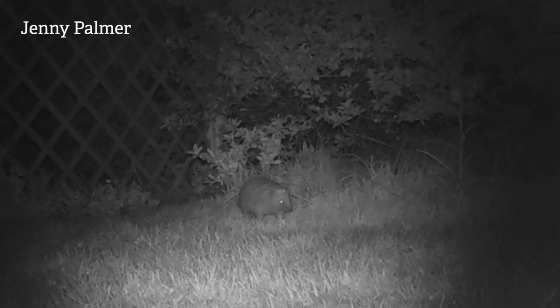Now, one animal that I'm yet to see in my local patch is a hedgehog, so I'm thrilled that we've had a few shots sent in this week. Jenny Palmer set up a camera trap in her garden, and she was over the moon when she found out that a hedgehog was visiting her garden at night. So Jenny, thank you so much for sending this in.